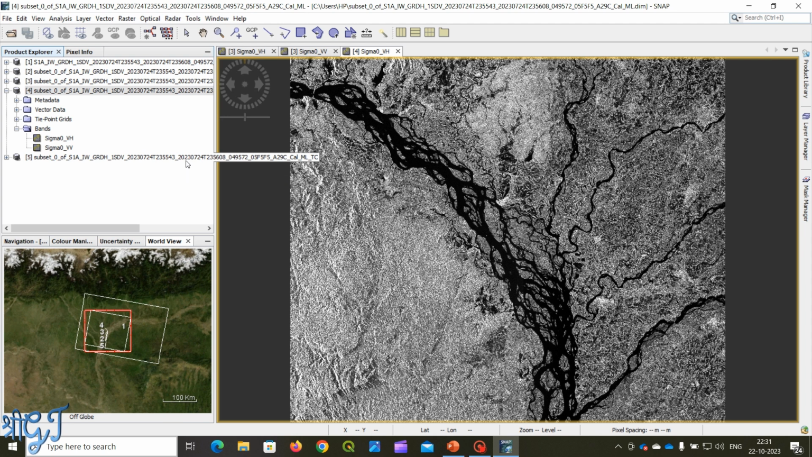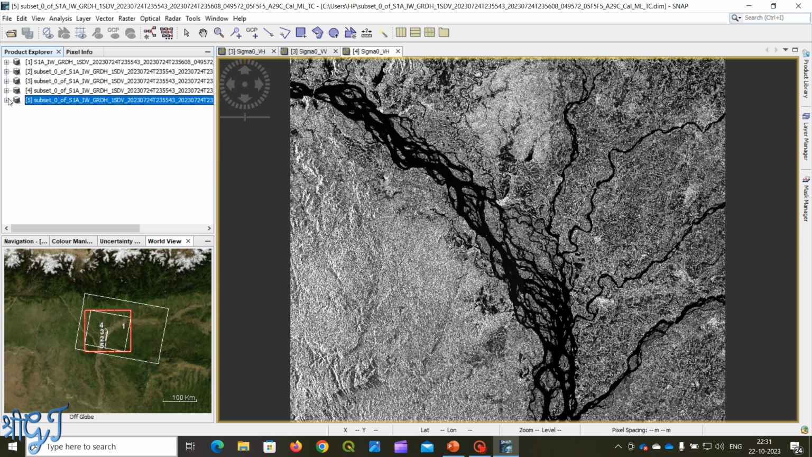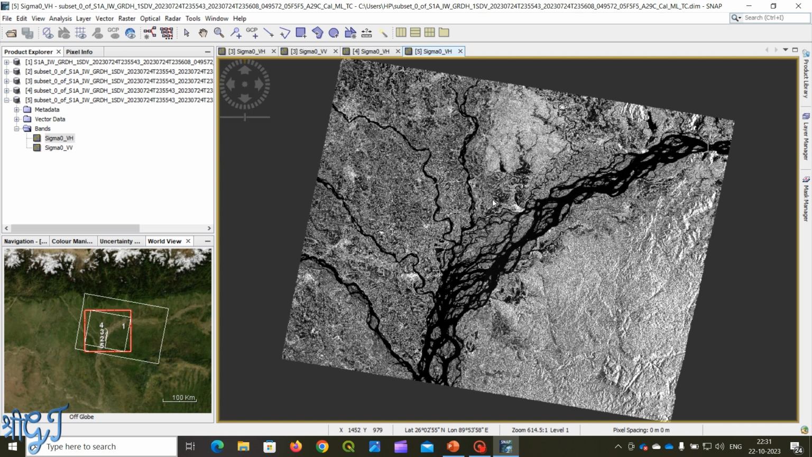After the terrain correction, close this window and another fifth image with CLMLTC has been added in your Product Explorer window. Just open Sigma0_VH and we can see it is terrain corrected. Now we can see the image aligned with its original position as shown in World View.